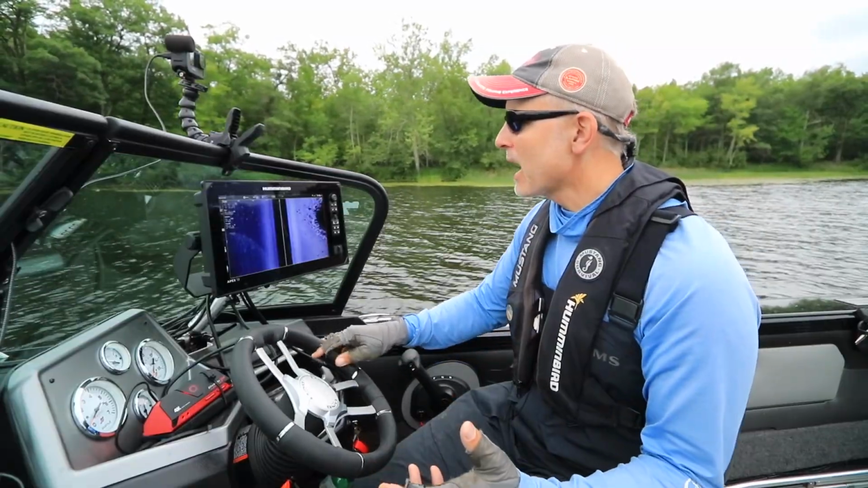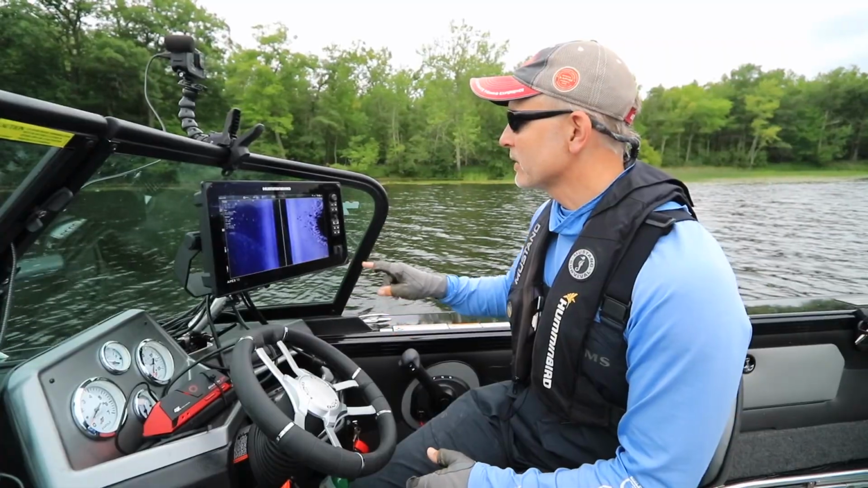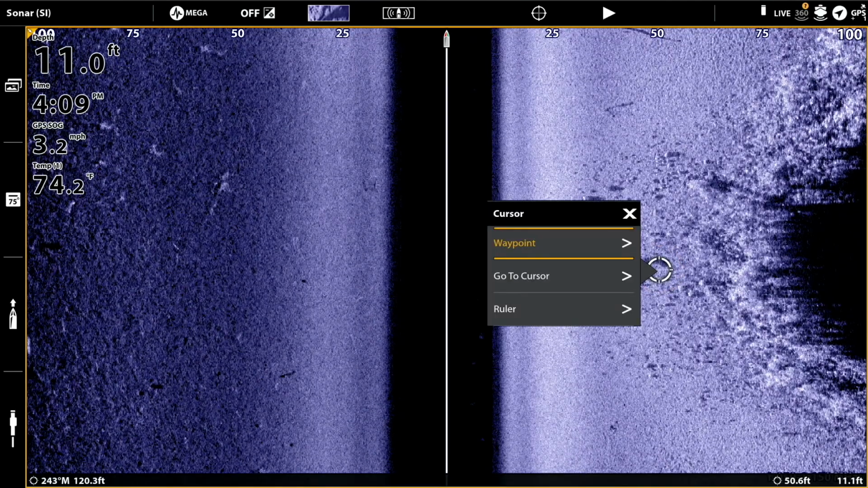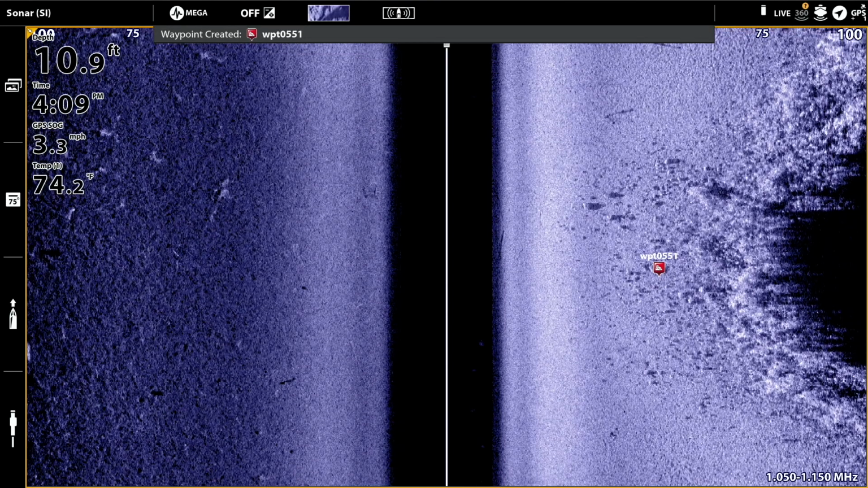Now, that little rock pile outside of the weed line is different from a lot of the other areas that I've searched, so I'm just going to go ahead and drop a waypoint on that. It might be something we come back and fish later on as something that is different from the majority of the habitat that we're looking at.